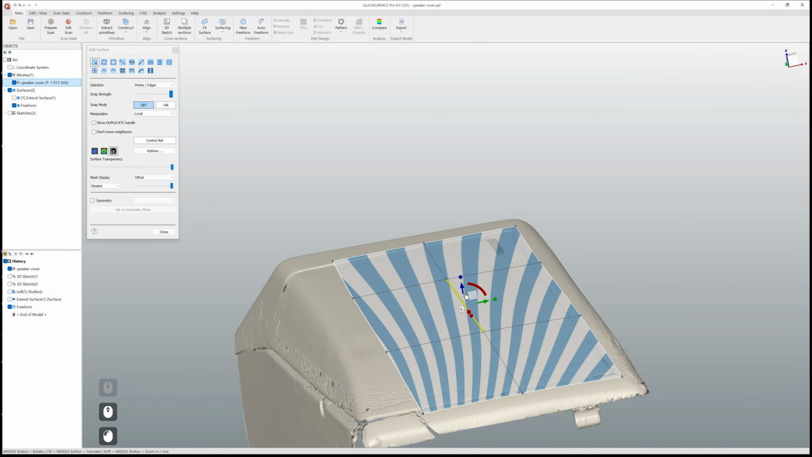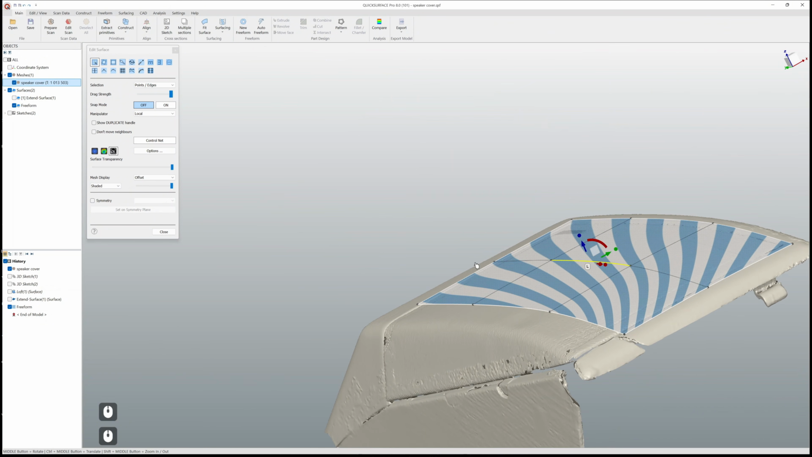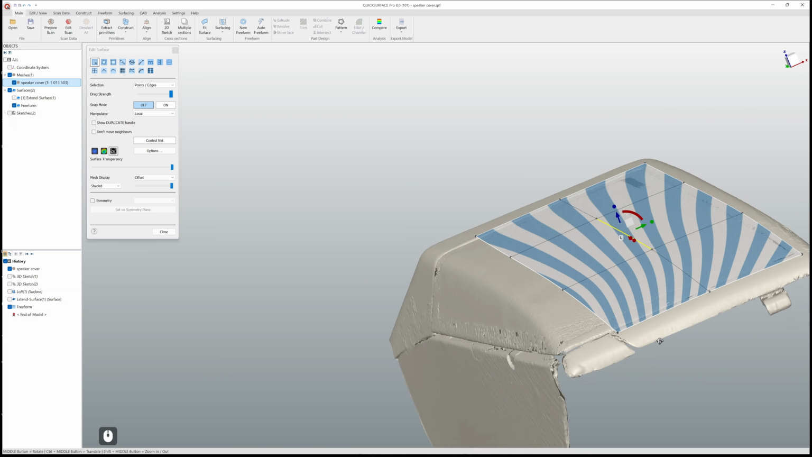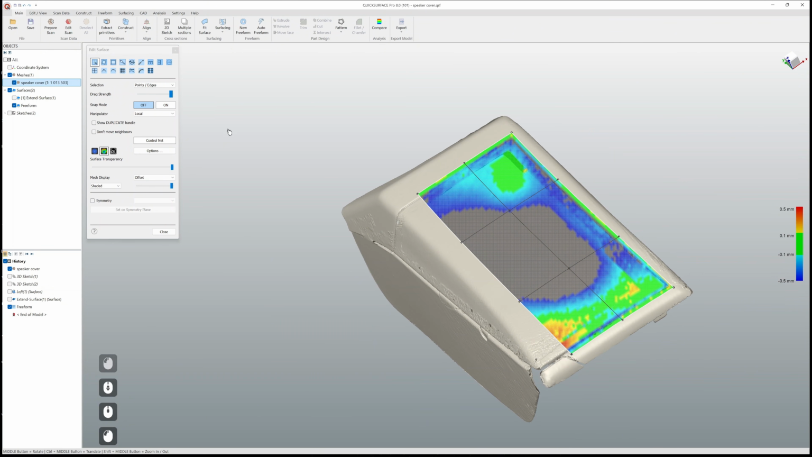Okay, so I can take a look at the zebra stripes, and I can see that actually it's curved in all directions here and forming a really nice and smooth surface. Okay, so once I have done that, most likely my next step would be just to extend this edge.